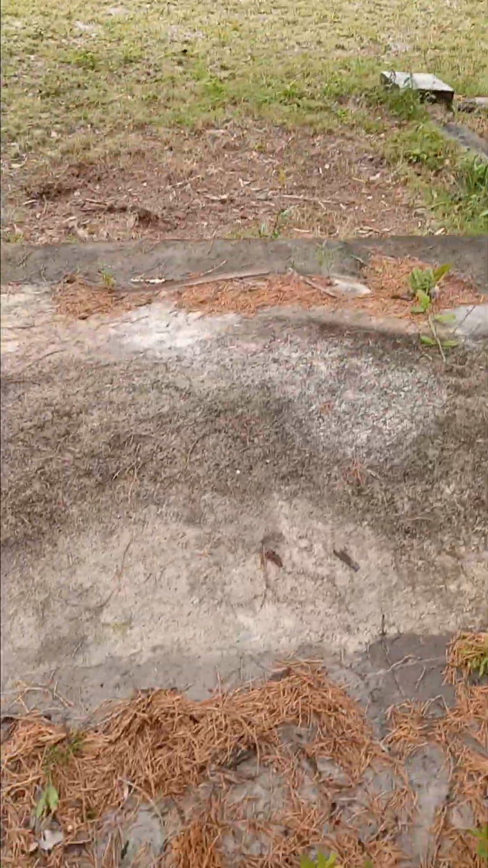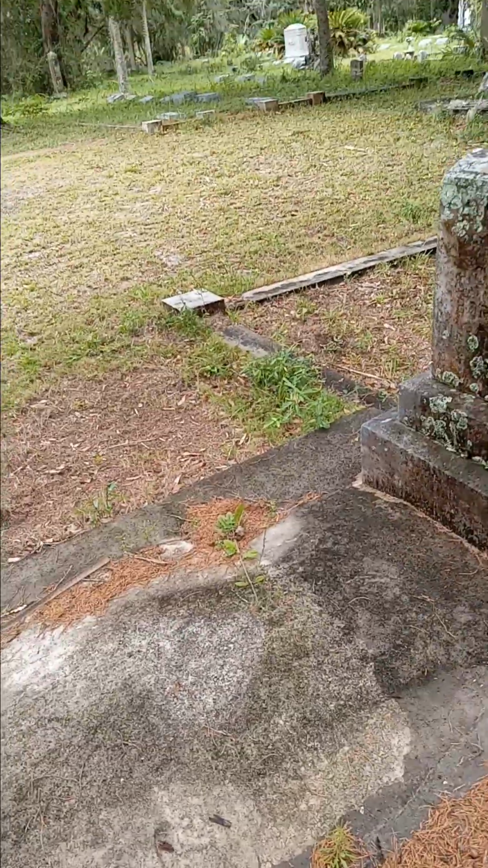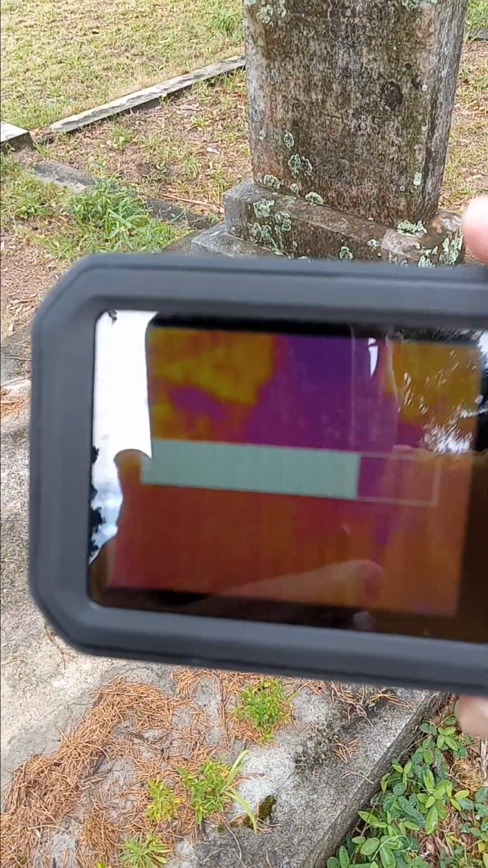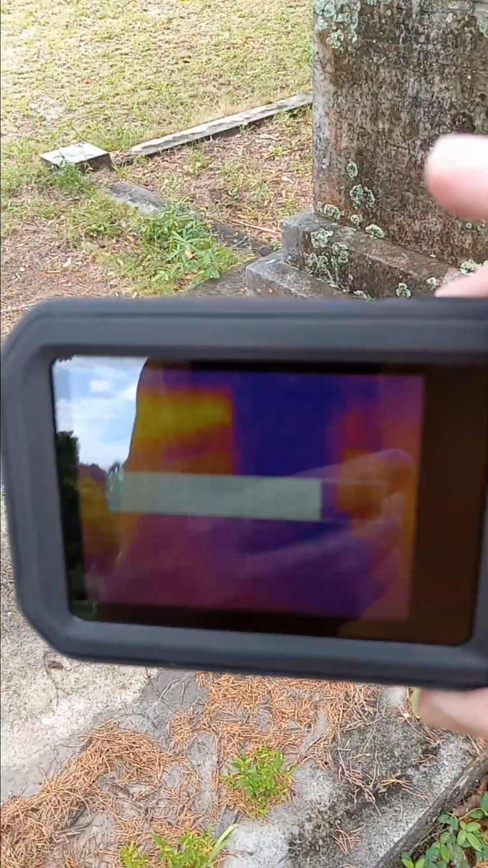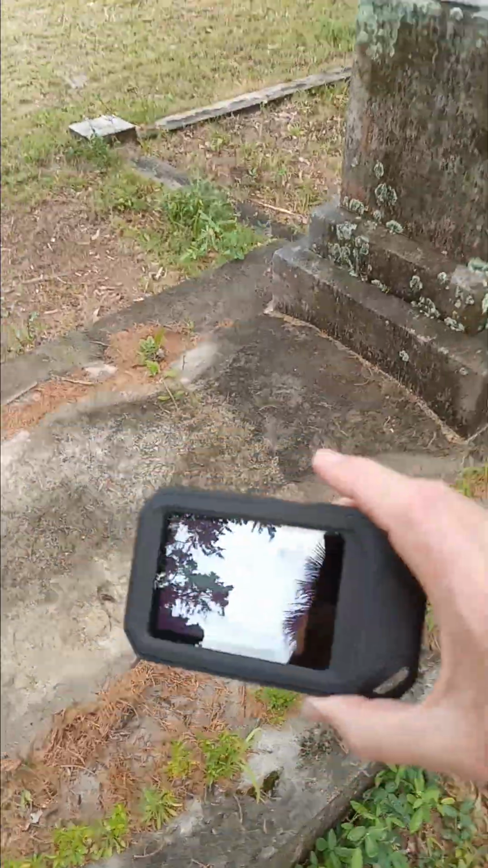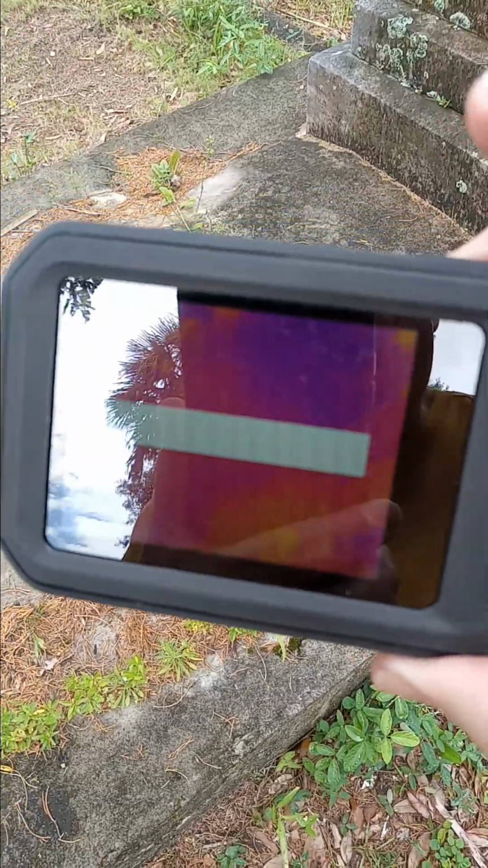So I'm going to try to get some shots of this right on the Flare thermal camera because they take better. It does all this initializing before you can actually take a picture using the Flare, not using my cell phone video or cell phone photo.